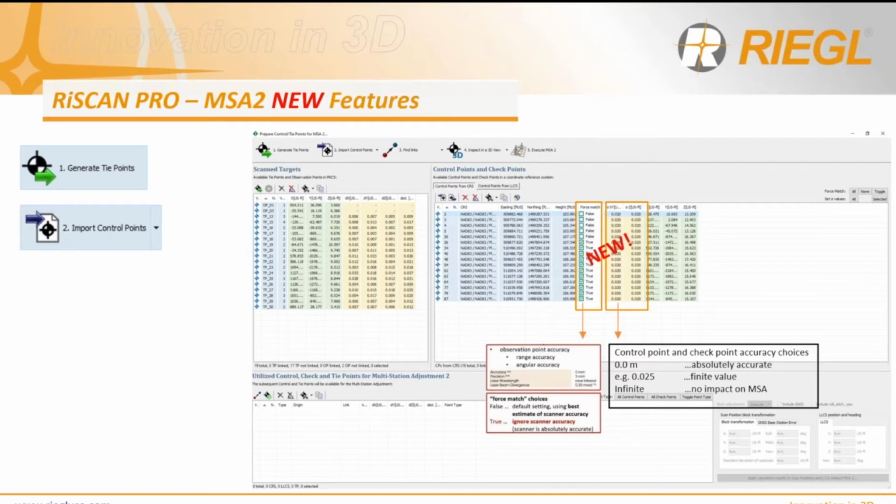So when you make it true, that means you want the algorithm to emphasize more on the use of survey control. And if you leave it false, then it will emphasize more on the plane-to-plane scan adjustment. Now, you can have both. You can make use of the survey control and also the checkpoints as well.